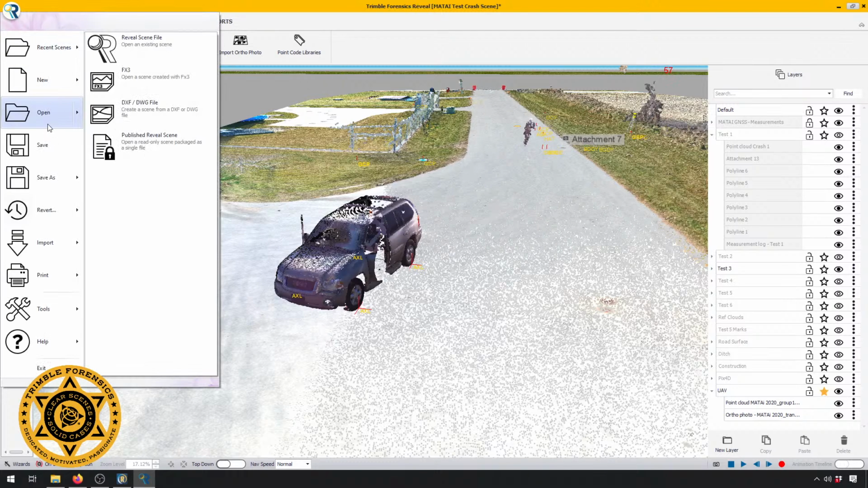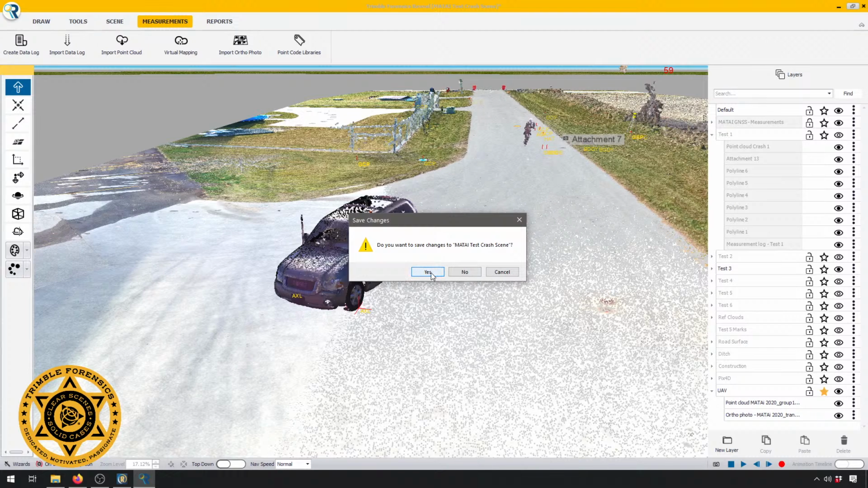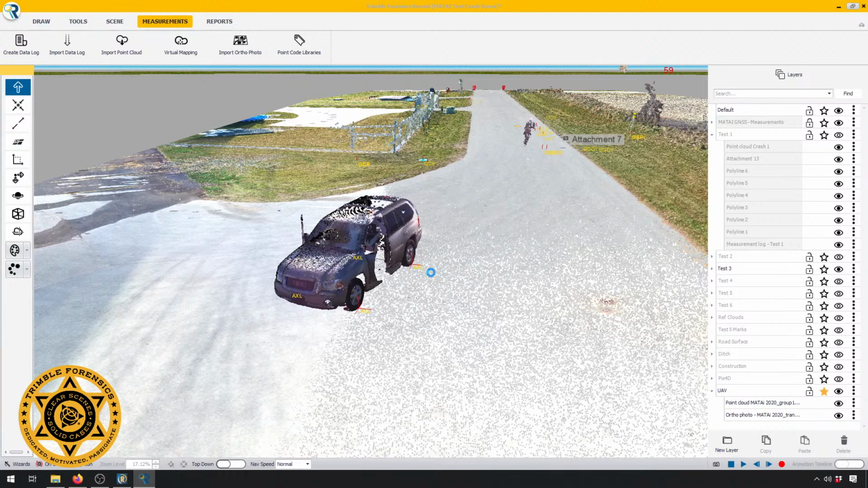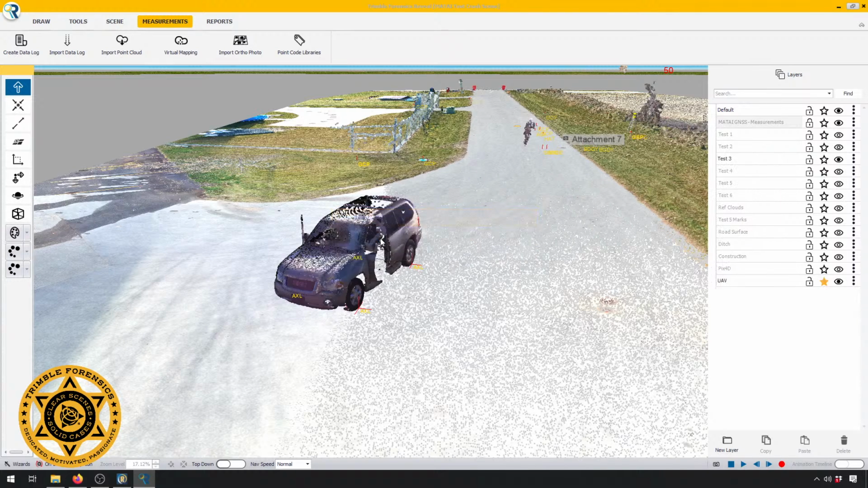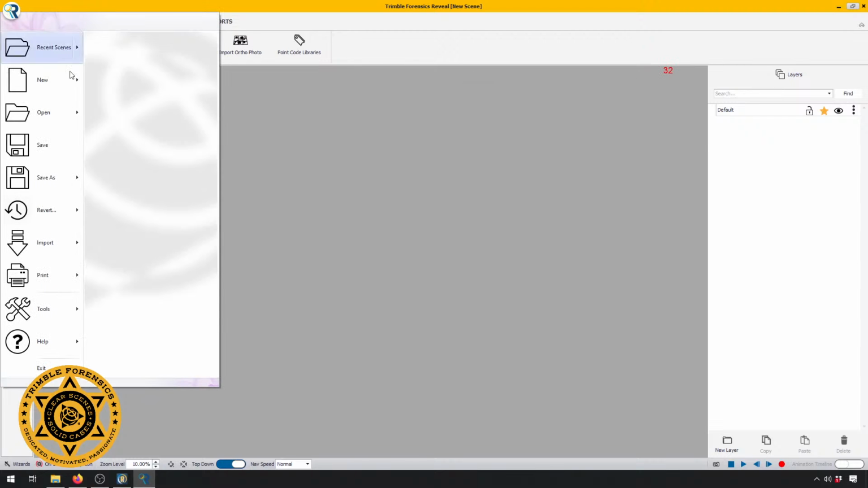Absolutely. So let's see if I can. Here we go. So you can do an open DXF DWG. Nope, didn't want to do that.